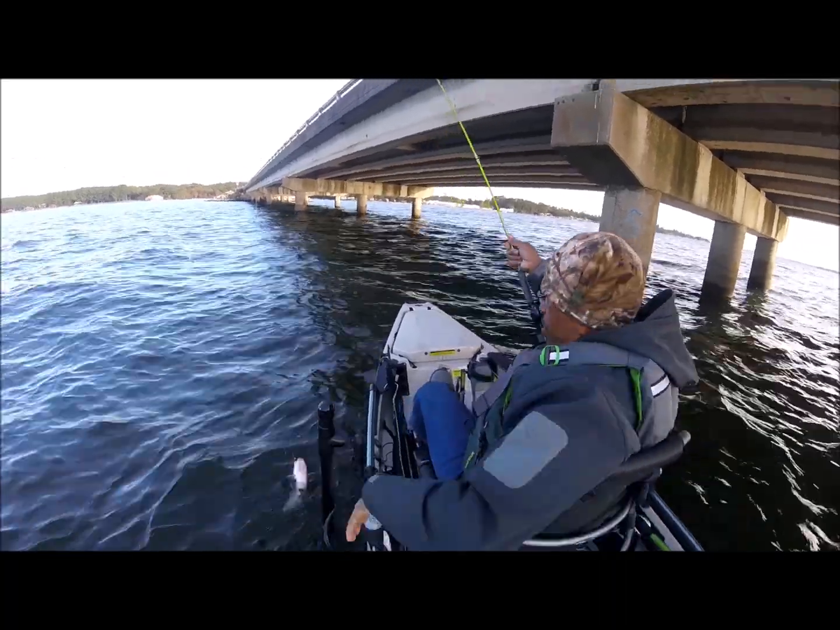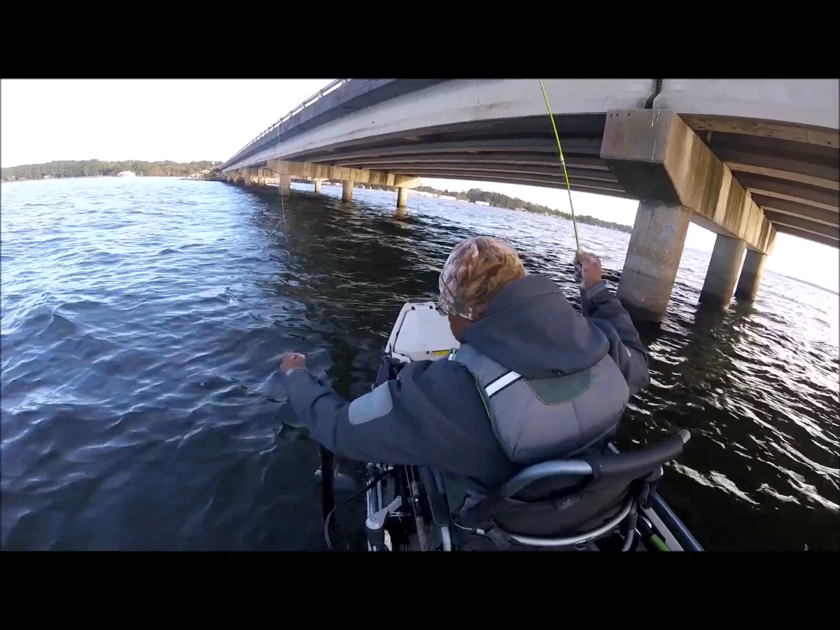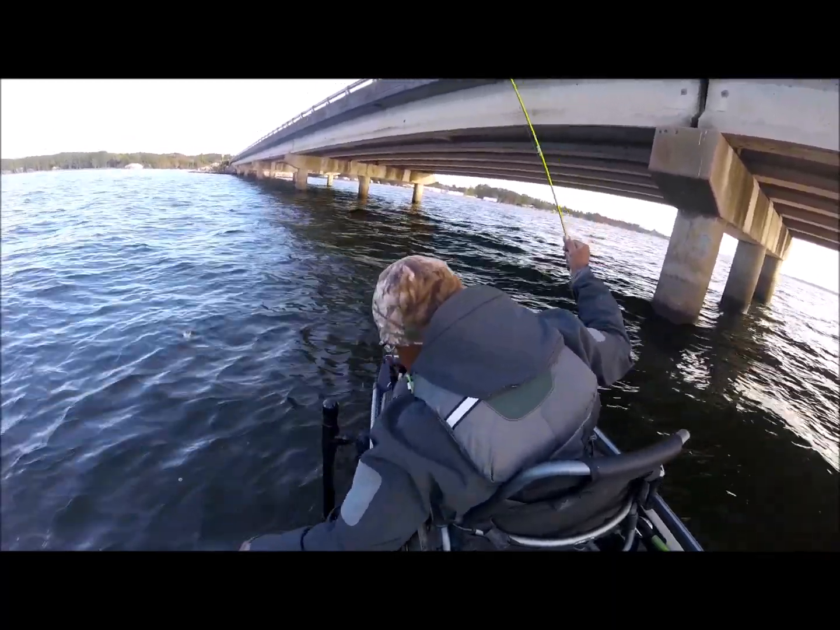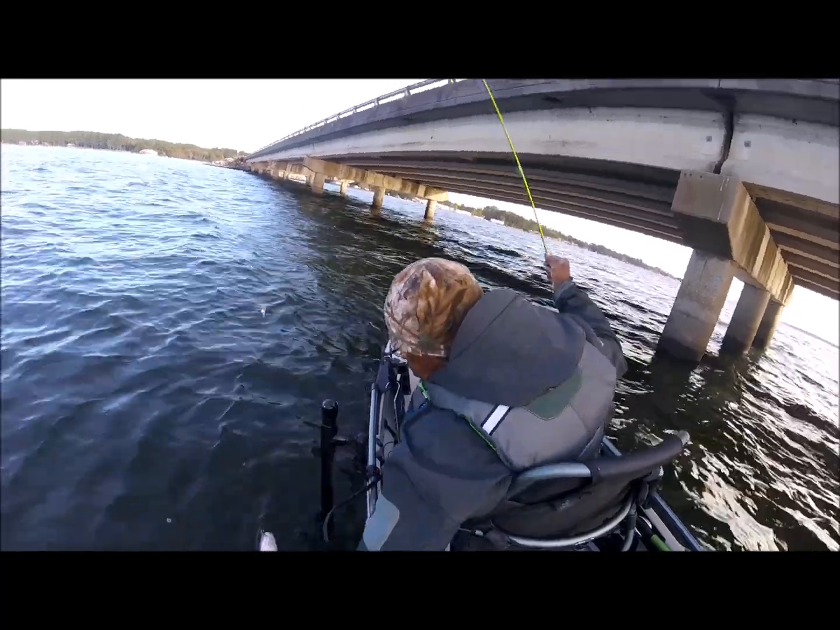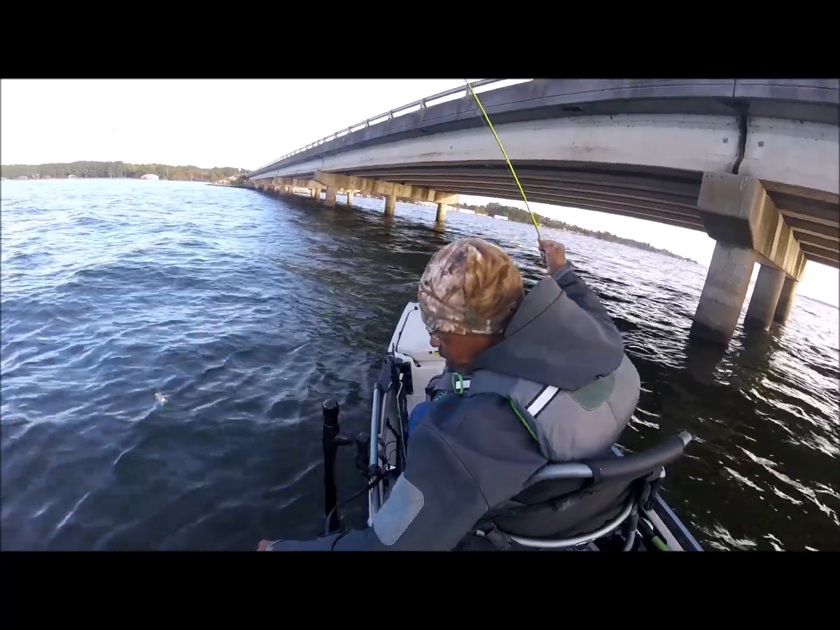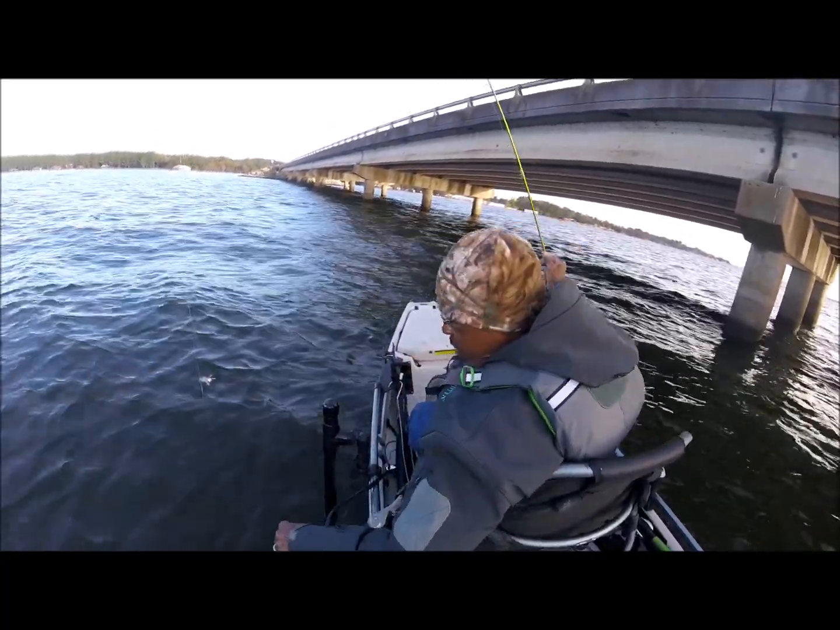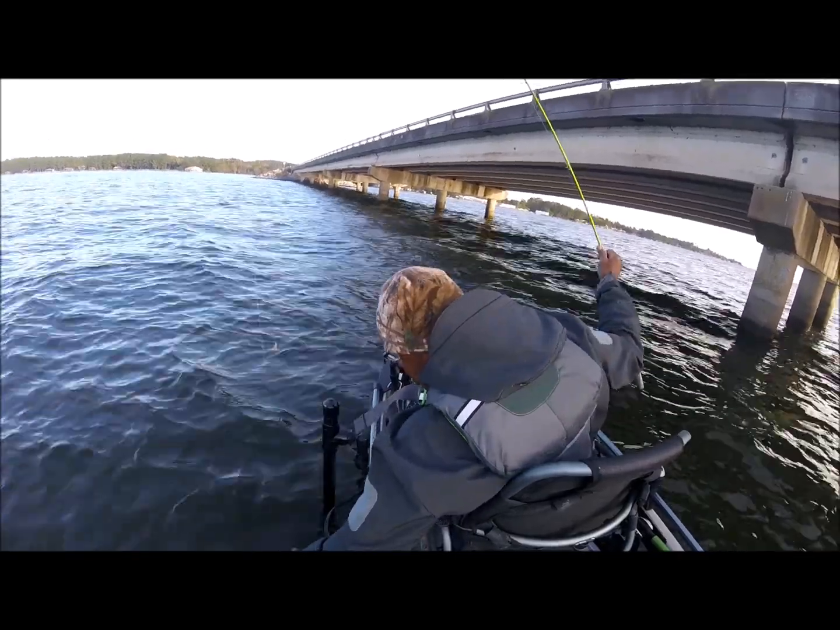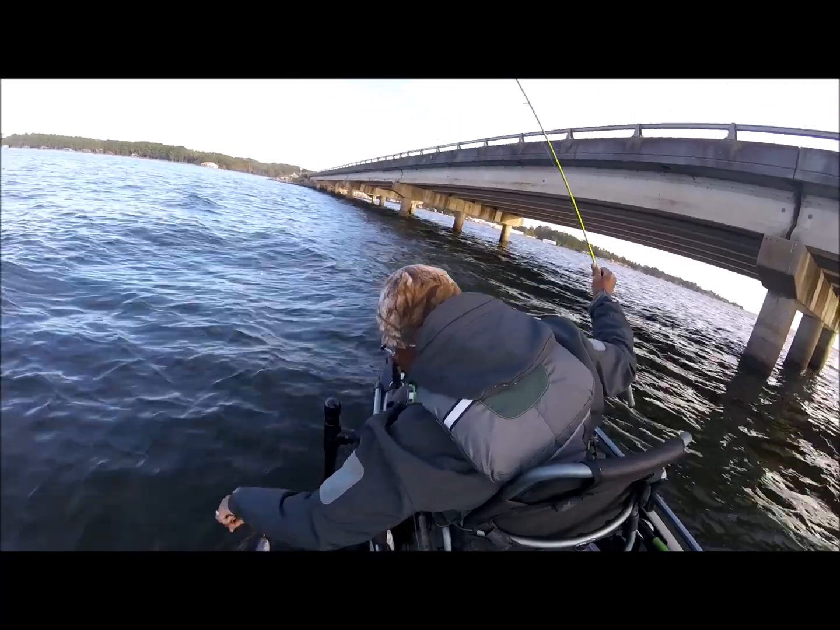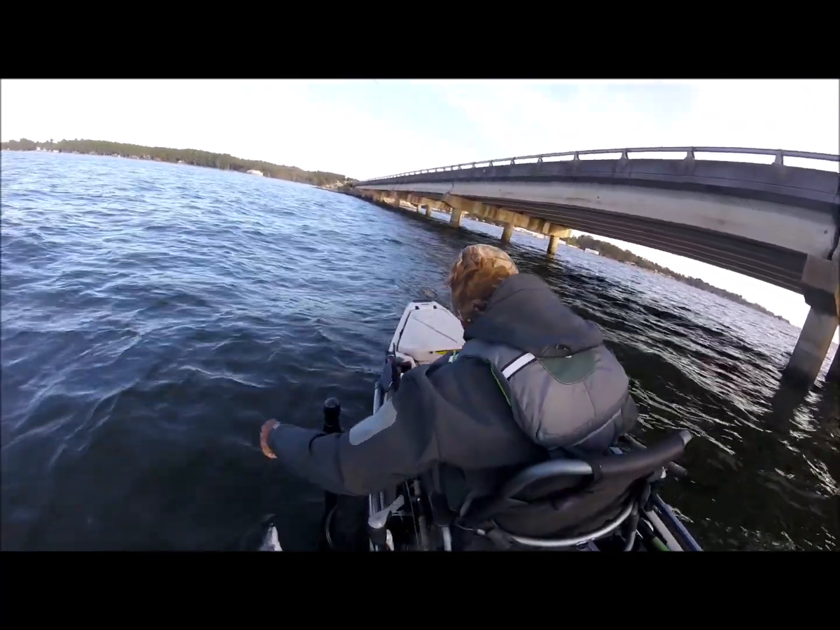Whatever is there, I just gotta catch it. Can't be choosy, it's time to go. Conroe blue cat, they eat good. I ain't gonna try to have a whole belly full of it. One or two here and there, that's about enough.